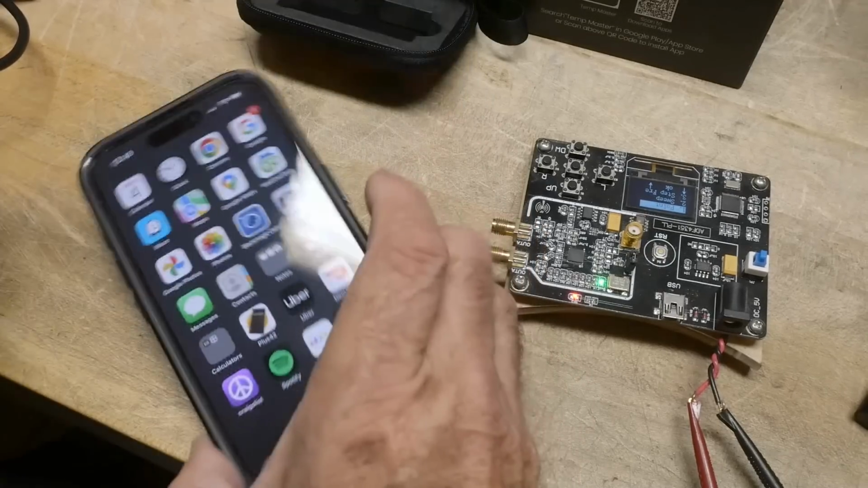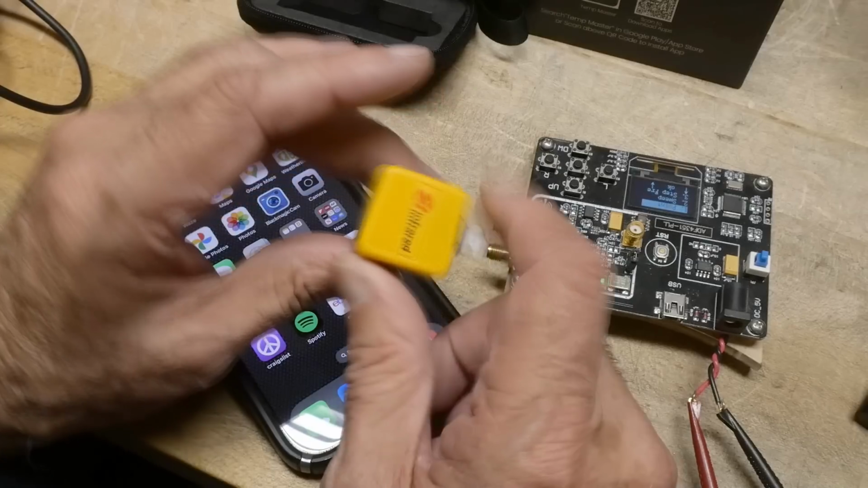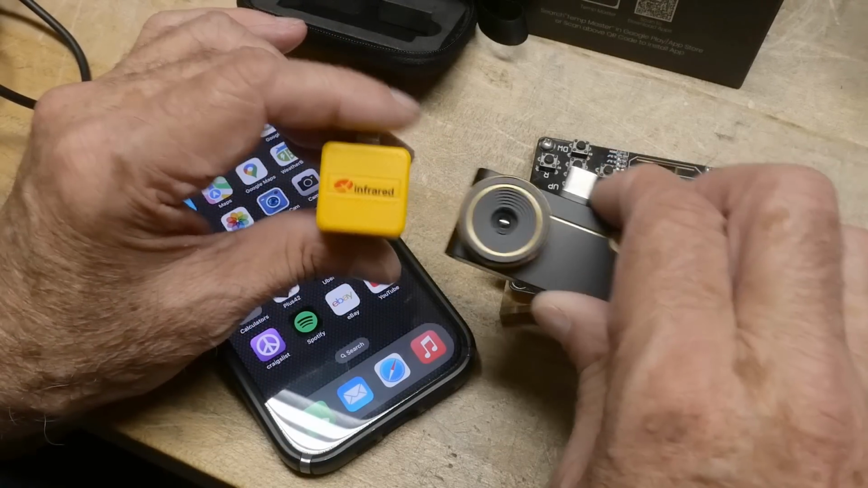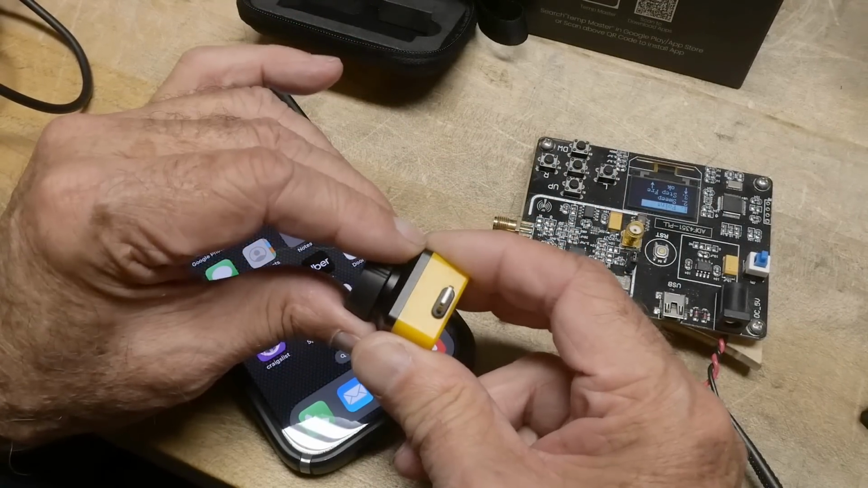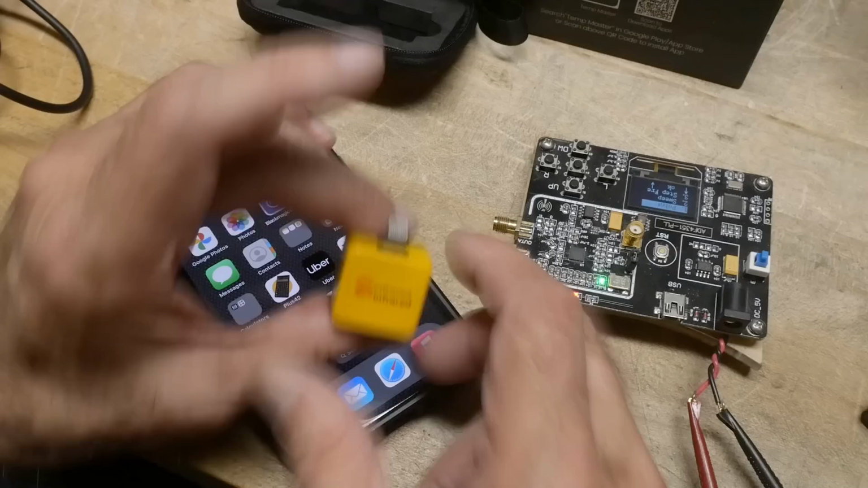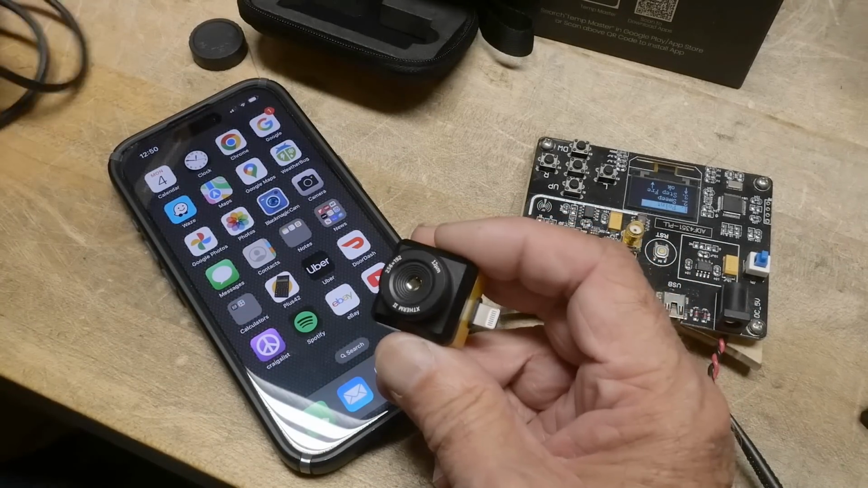The best camera in this particular category actually was made by the exact same company, X Infrared. The engineers built both of these products. I don't think they're using this name any longer. I believe that if you go to the Thermal Master website, you can still buy this camera under the other name. All right, and this is a really nice camera.